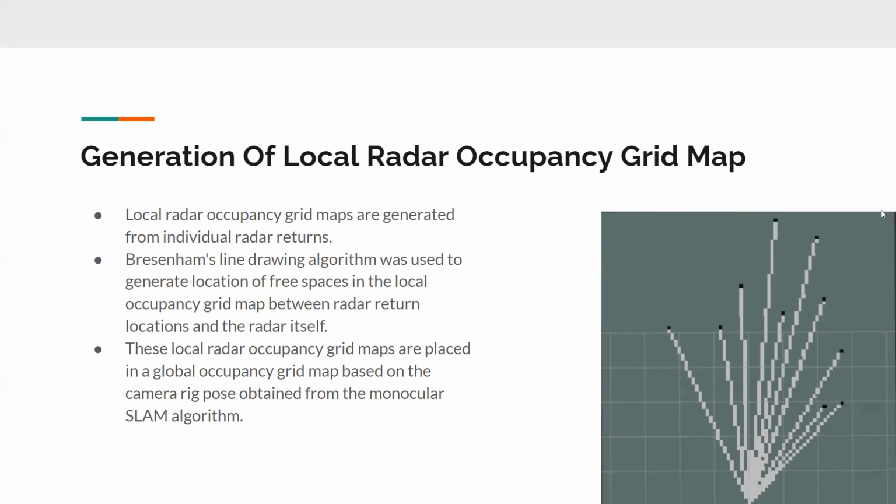Another note before we move on is that the resolution of every single occupancy grid map you see in this entire presentation was on the decimeter scale, so 0.1 meter by 0.1 meter. And lastly, these local radar occupancy grid maps were put piecemeal into a global occupancy grid map based on the pose of the camera radar rig obtained from the monocular SLAM algorithm.